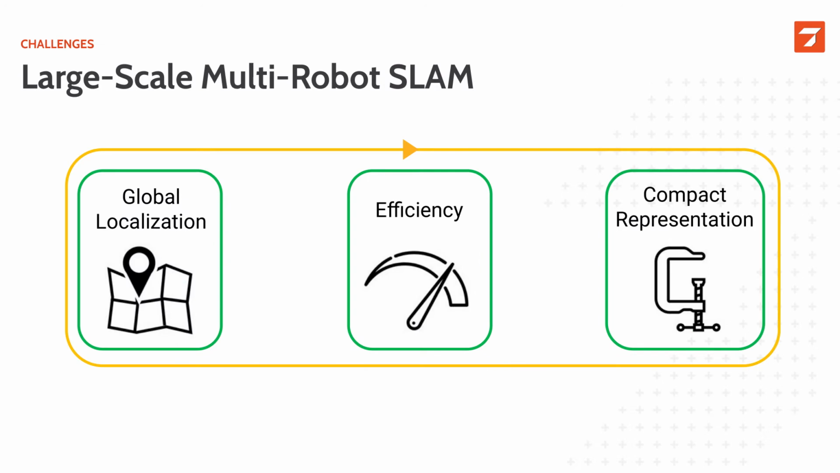So with this work, we have proposed a solution to leverage the compact capabilities of our segment-based descriptors, which also completes our full multi-robot SLAM system.